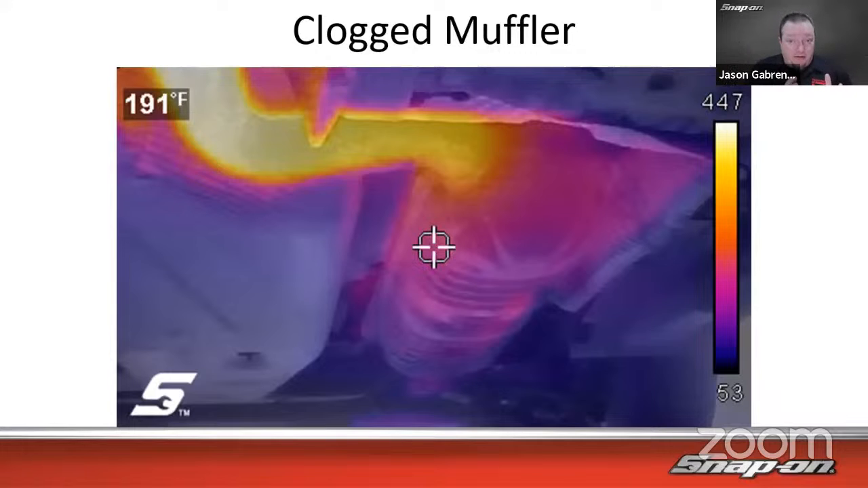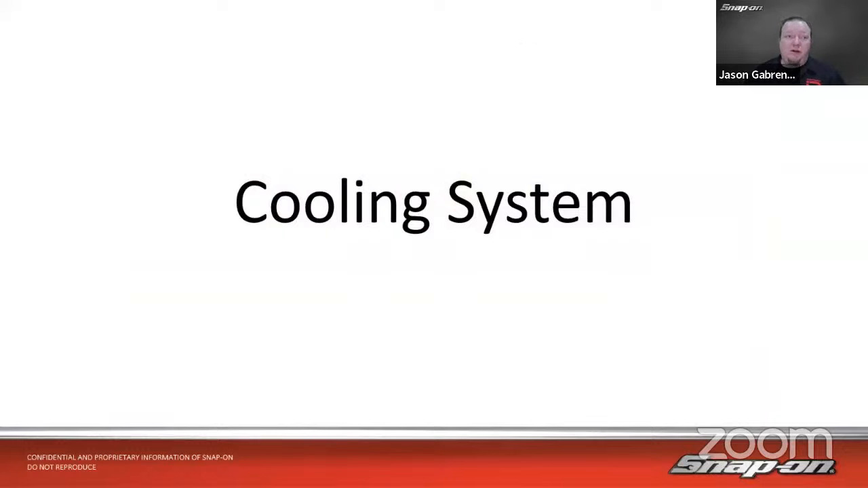But lacking the picture, they were getting a lot of pushback and resistance from the customer, versus a picture's worth 1,000 words, as we always say. So see hot exhaust going in, no exhaust going out. That means not flowing.